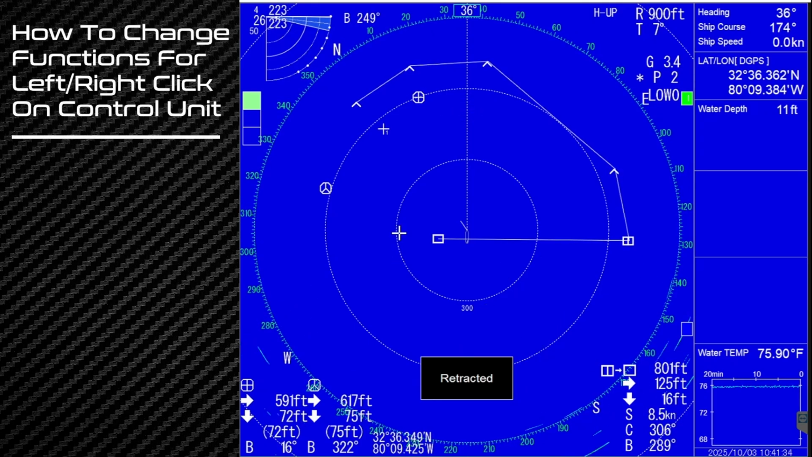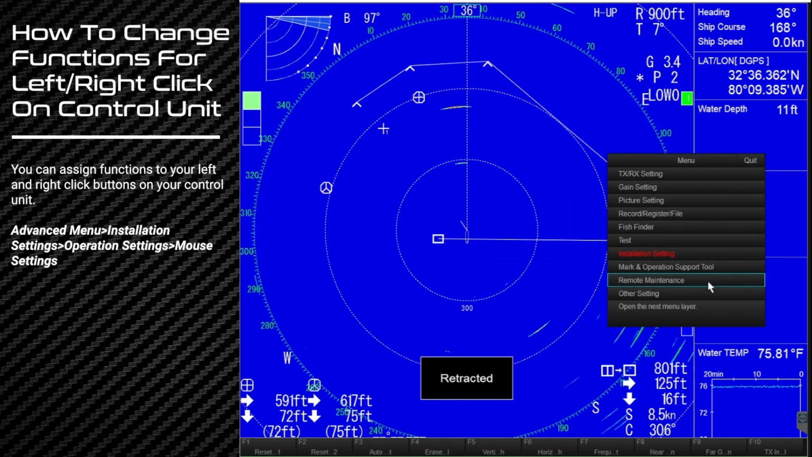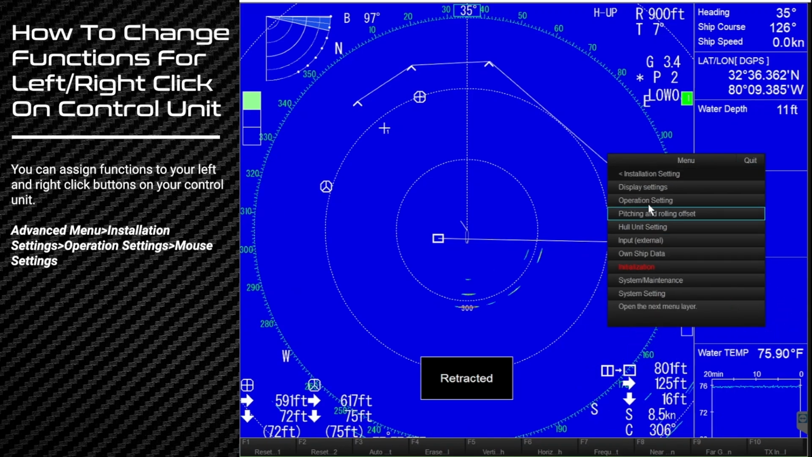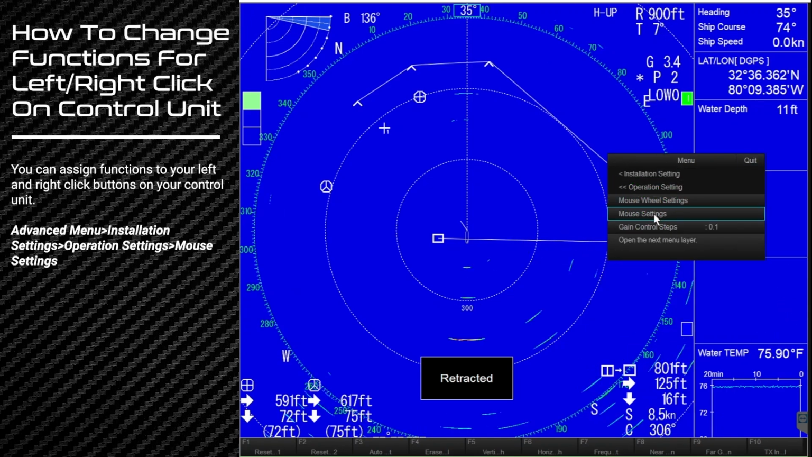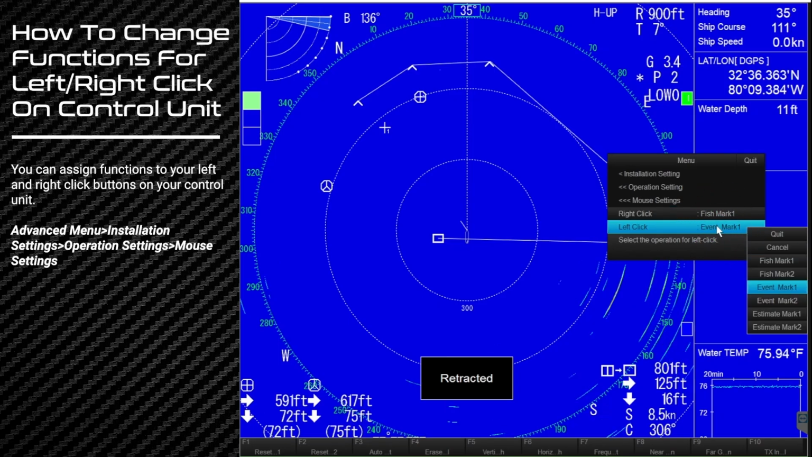Let's go ahead and change it back. So I'm going to go into the advanced menu, and I'm going to come in here to installation settings, operation settings, mouse settings, right here. And right now your left click, let's see, a right click fish mark.